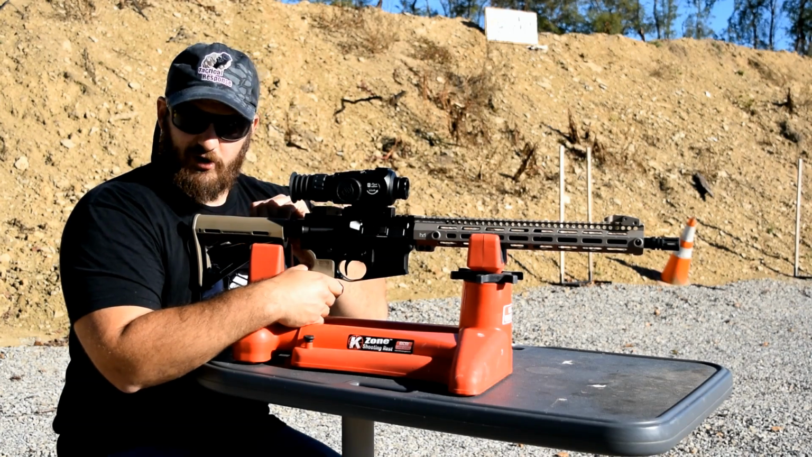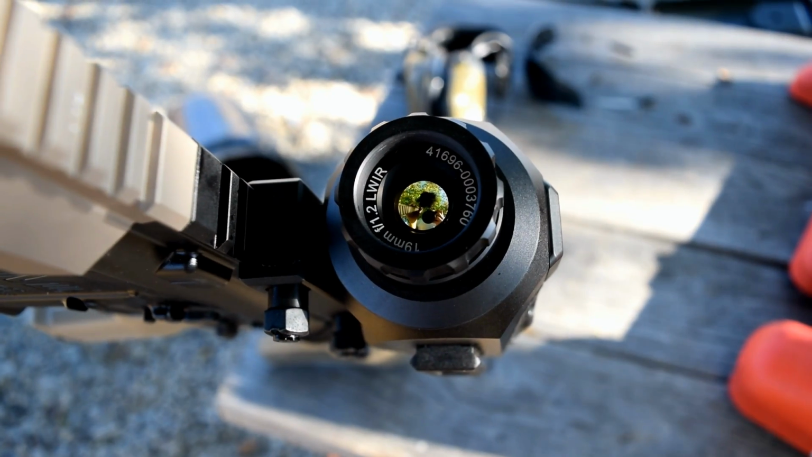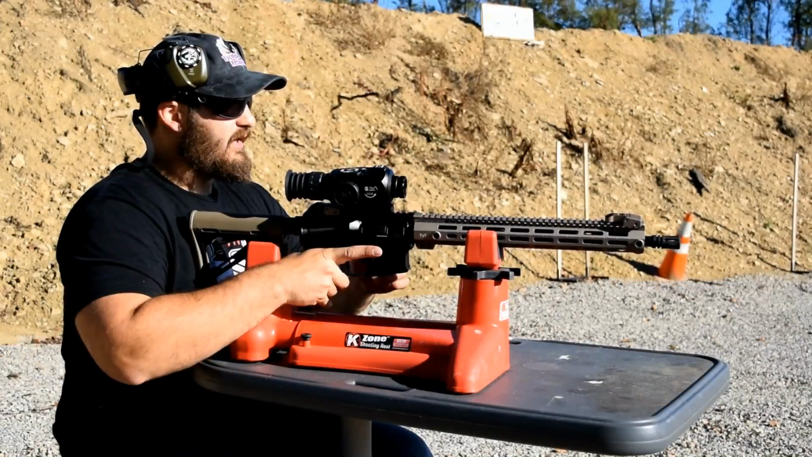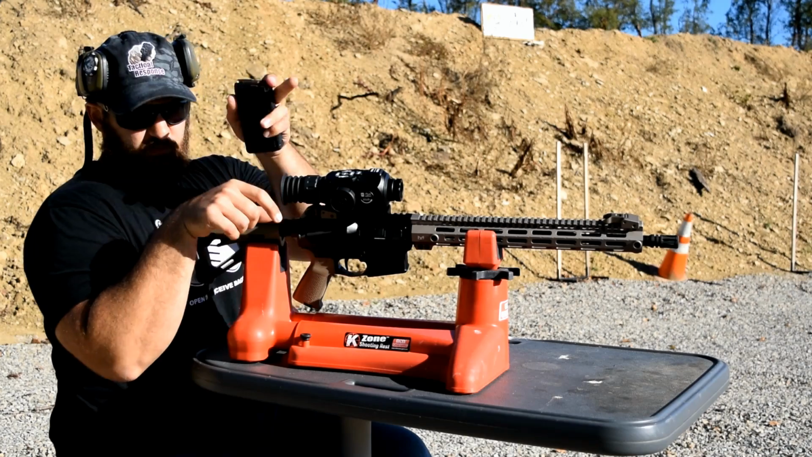This thing is currently hard mounted up to an MI-15F in 5.56. This gun is very, very similar to the gun in our 100,000 subscriber giveaway, but we're going to go ahead and run over there and grab up some ammo and get to some shooting. Alright guys, we're going to go ahead and power up the optic real quick. Shooting ZQI 62 grain SS109s.